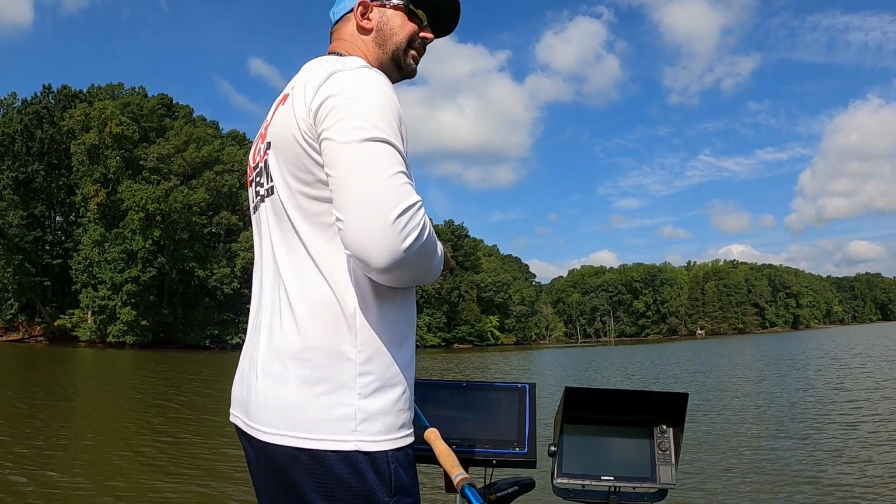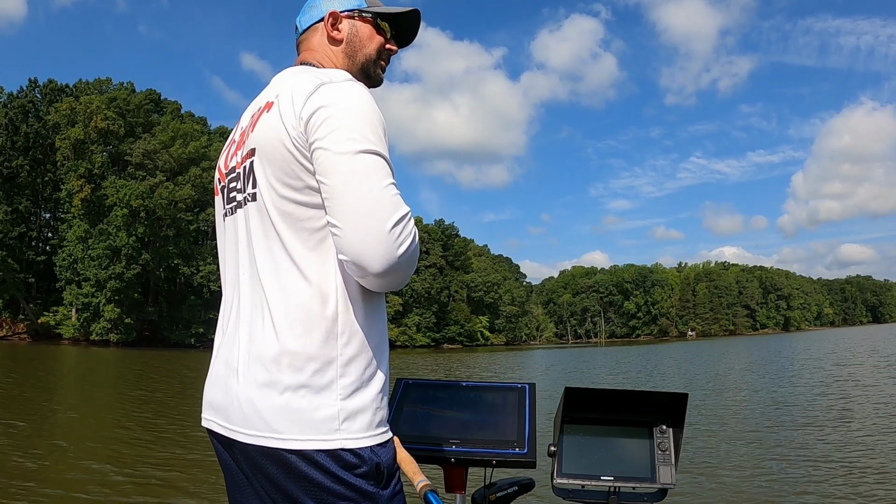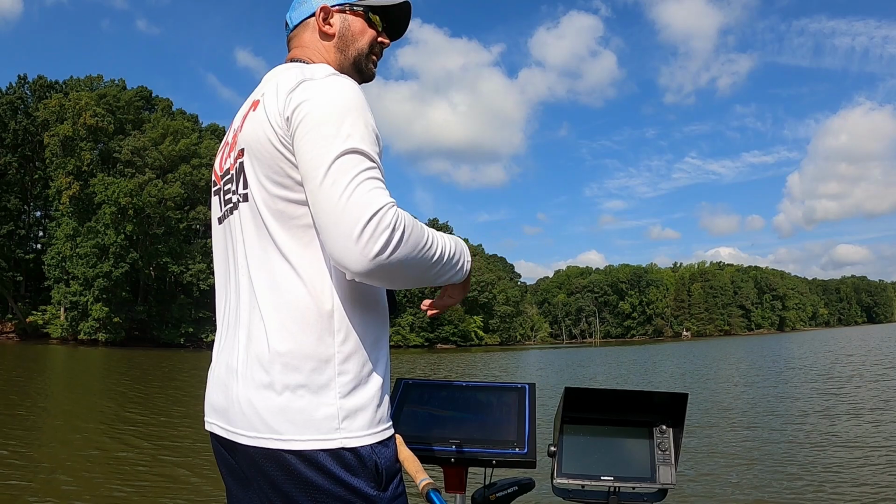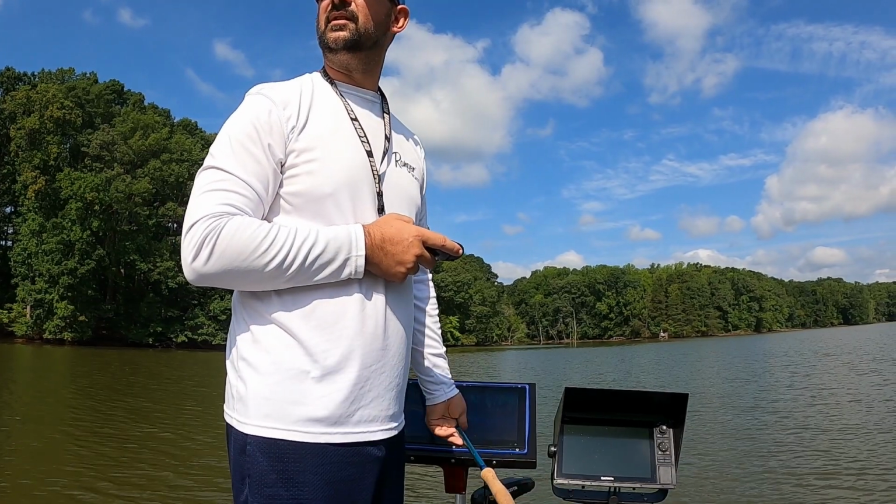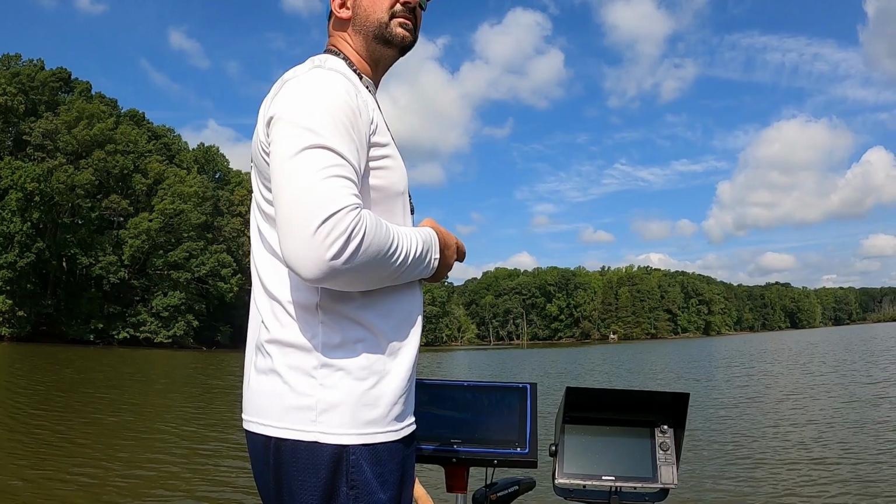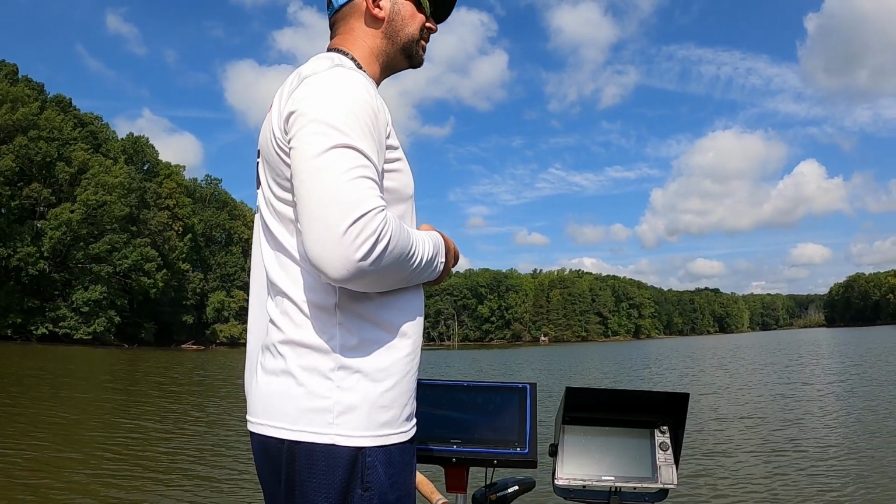Those little 9-inch screens have a great picture, and as long as the key is being able to see your bait and that fish, and if your eyes are good enough to where you can do that, more power to you. Save some money. But you only go around one time, and I like to fish a lot, so I found a good deal. So to me, it was justified.